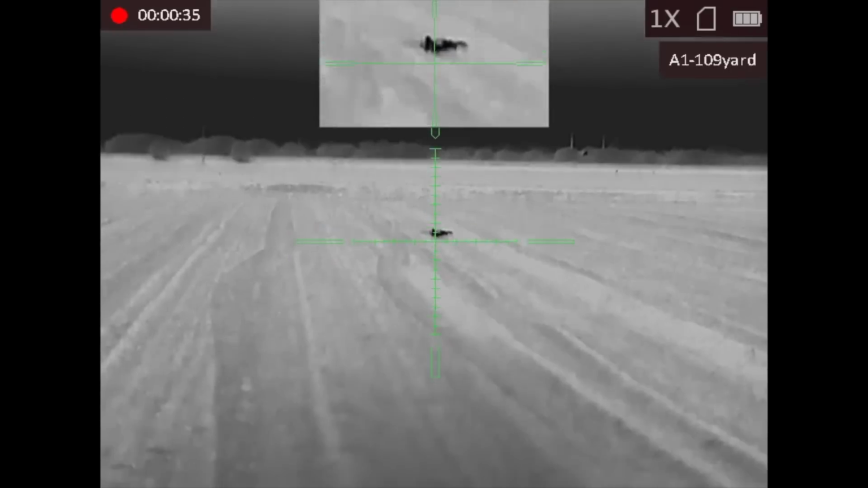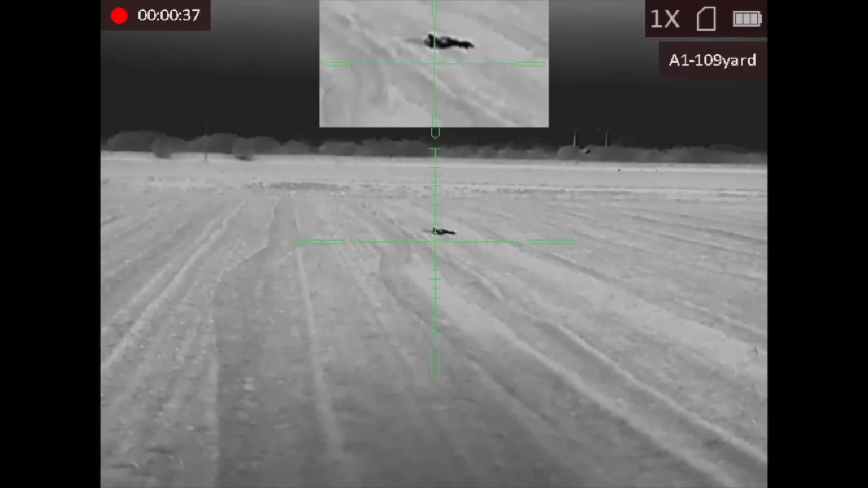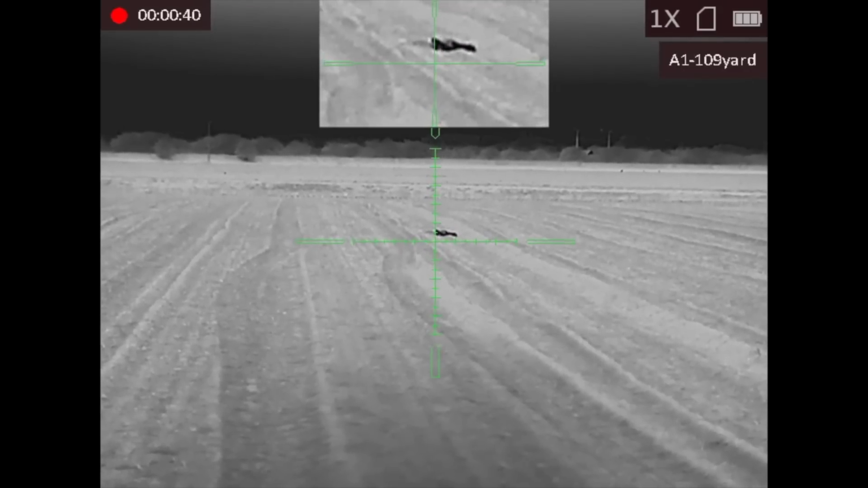Has it got cannon, yours? Yeah, Chris's 243, very notably a lot louder than mine. Our little 223 does alright. I can still whack them at a good distance. Yeah, I would have thought your 223's dropped a lot more foxes than any of my rifles. I don't know, he's probably had a couple.